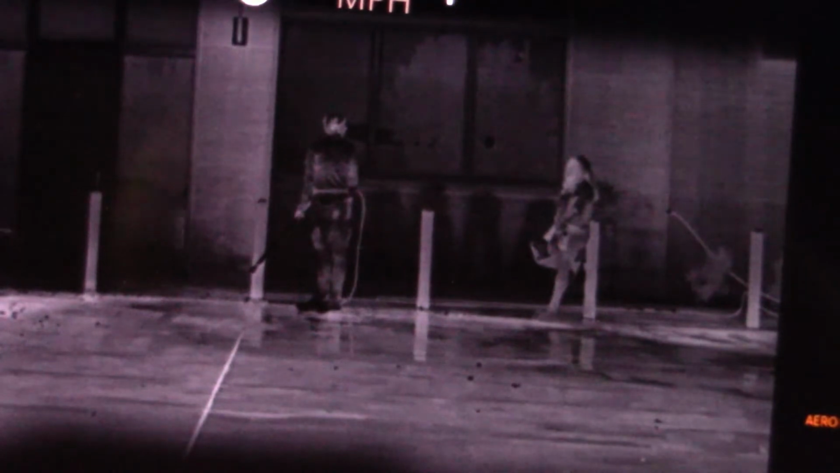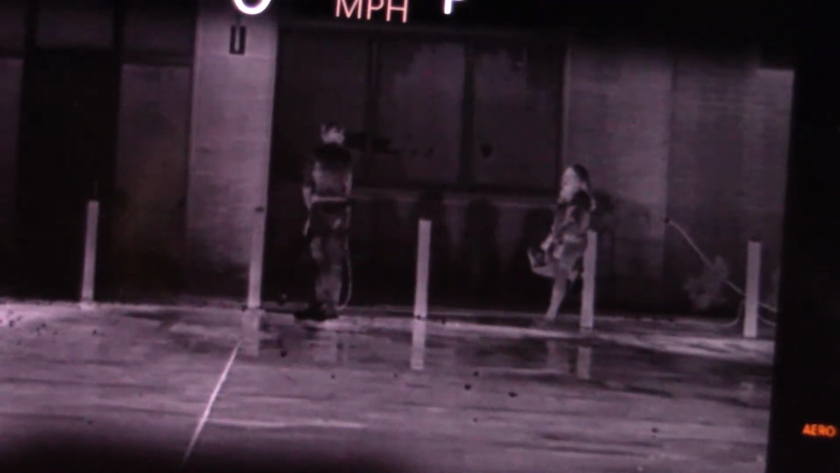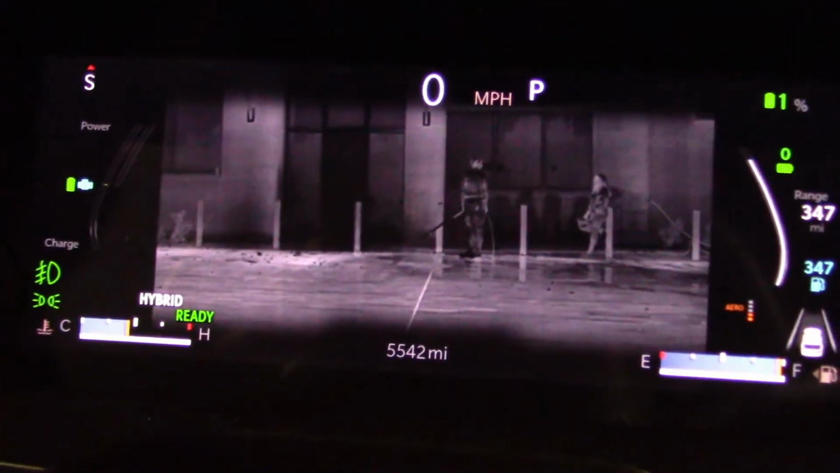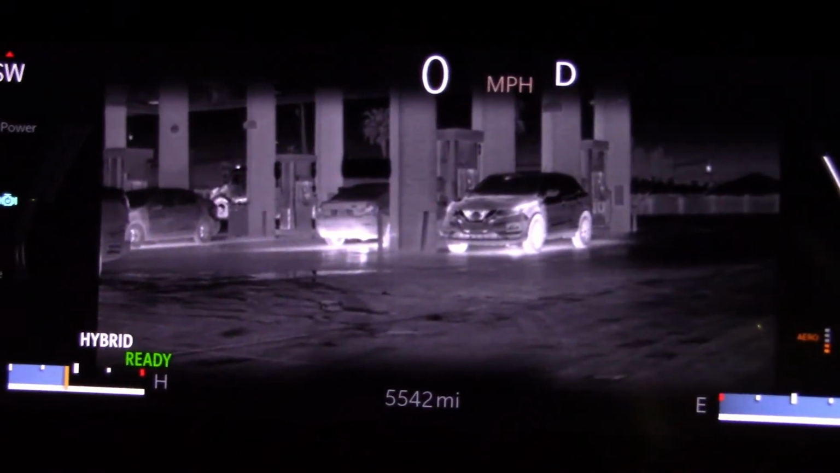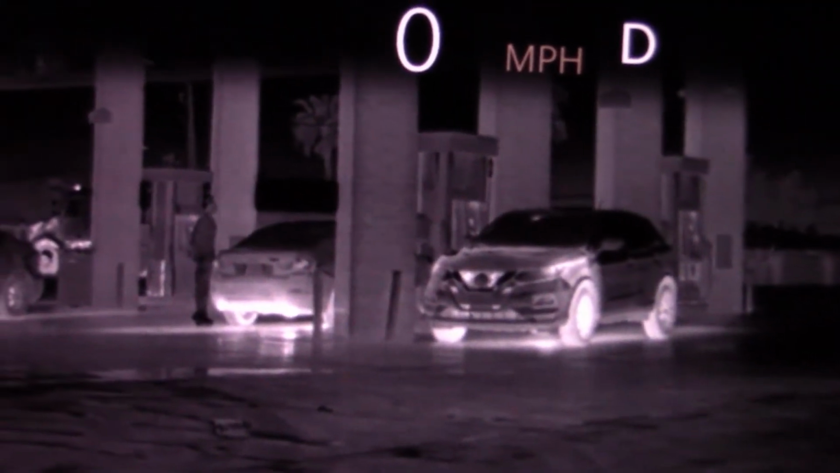And this technology is not cheap. A decent handheld unit is around $2,000 to get performance like this. And here you can see the white spots from the engine heat and the tire heat. Oopsie daisy, get back in focus.